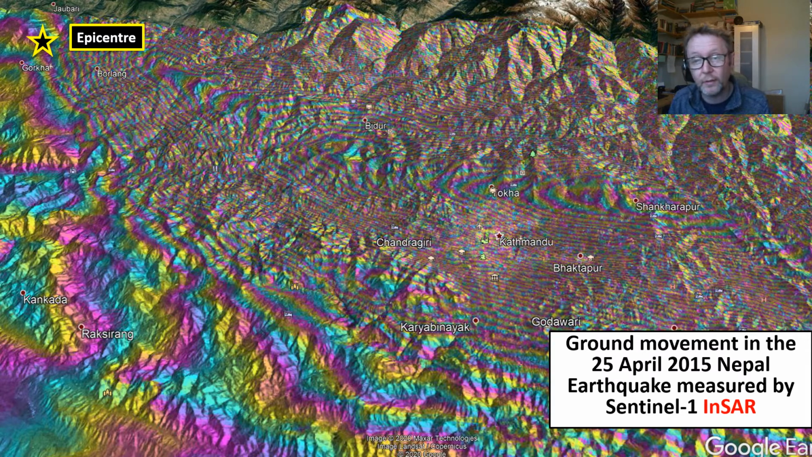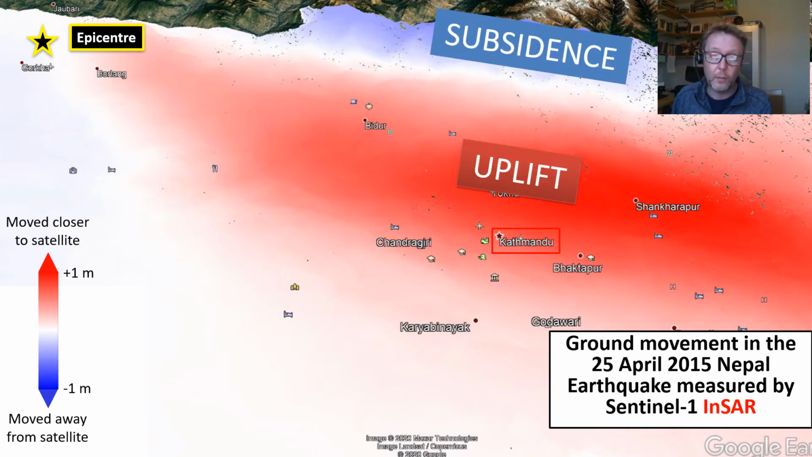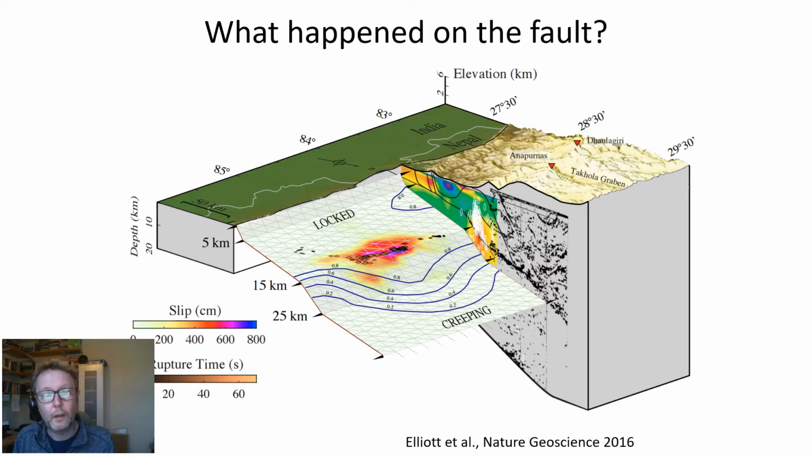And each of these you can think of as a contour of the amount of ground movement with a contour interval of around 3 centimeters. We can also count those interference fringes, color in the image, so we can look and see which parts of the ground have moved towards the satellite, in this case caused by uplift, or have moved away from the satellite. And we can take that data and then use it to work out how much movement occurred on faults, for example, by using geophysical modeling.